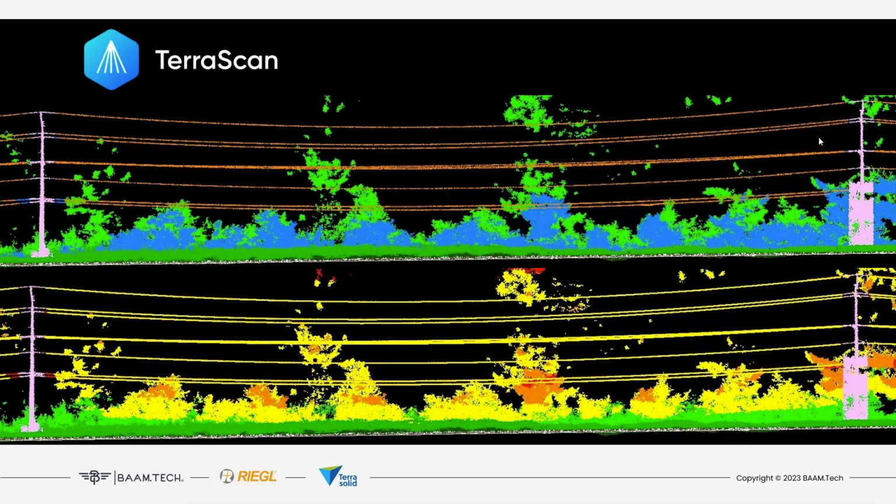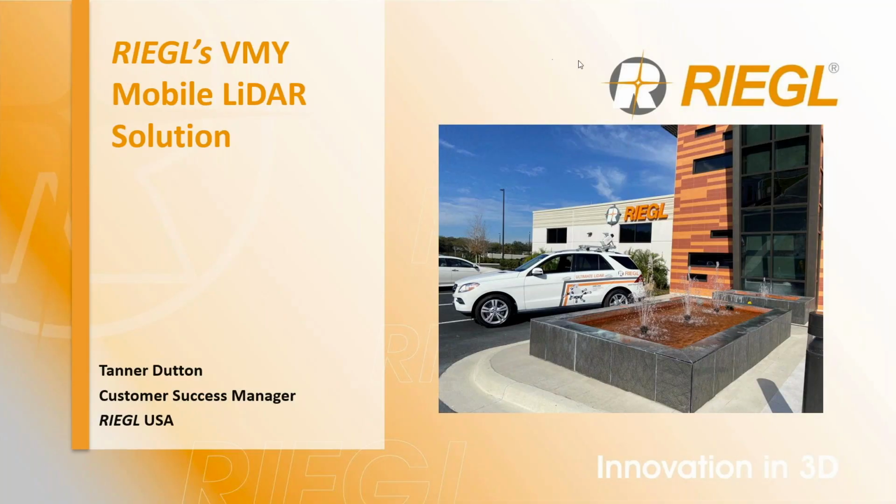Okay. Well, in that case, I will pass it over to Tanner to go over the Riegl VMY range. Let's see. I believe everyone can see my screen now. All right. Well, thanks, Jared, for that great overview of the work that Bamtech is doing, as well as a great overview of all the tools and other applications that people are using in Terrasolid. So today, I will be just doing a quick little overview of the VMY mobile LiDAR systems, really digging into their configurations, the main differences between the VMY-1 and 2, and just showing the solution overall.